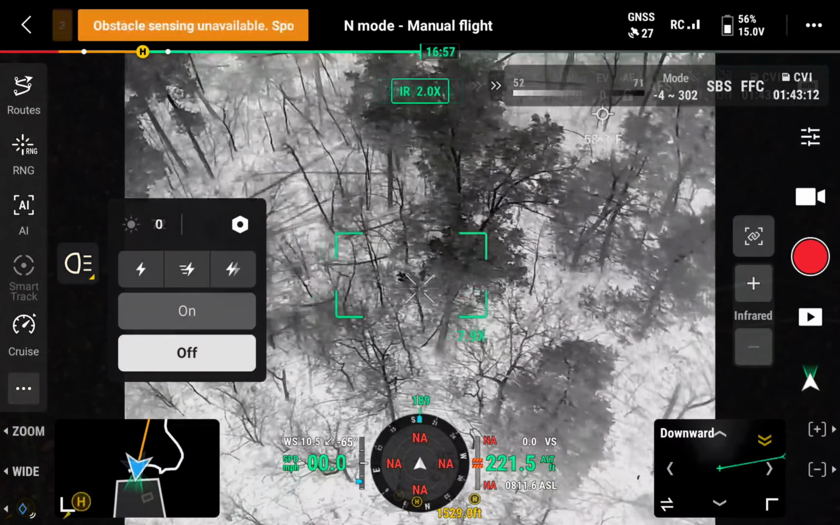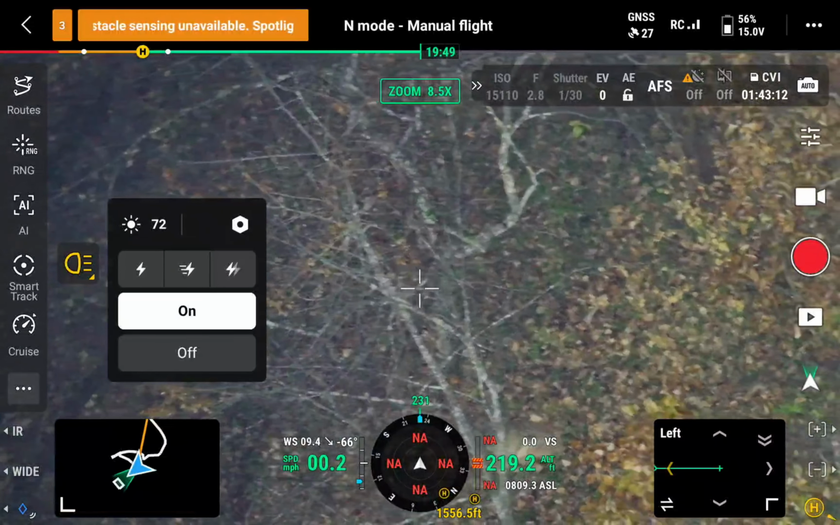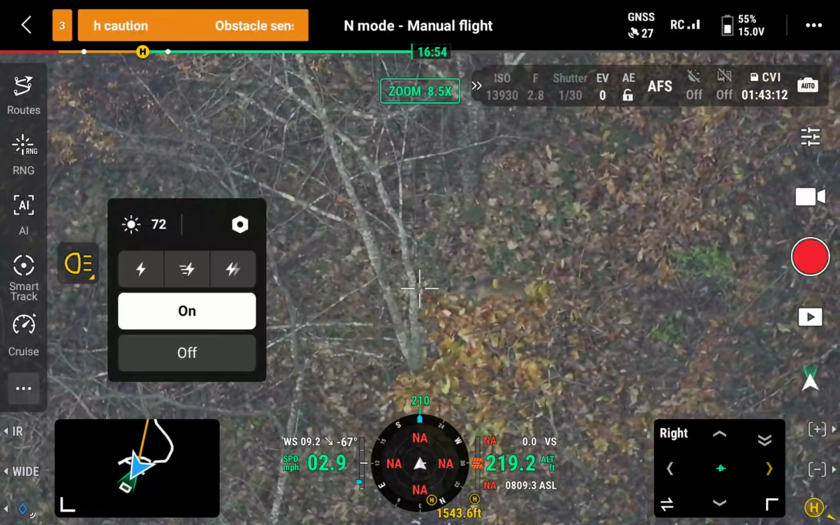Yeah, looks like... Oh, that's a deer. They wouldn't be laying like that. He'd be sprawled out. So after flying for a little bit, I finally found a pretty good buck.